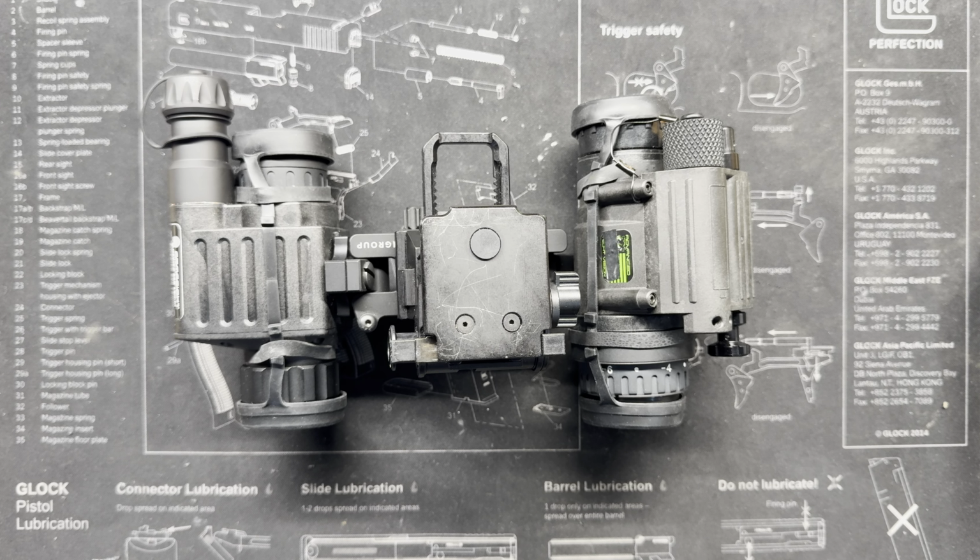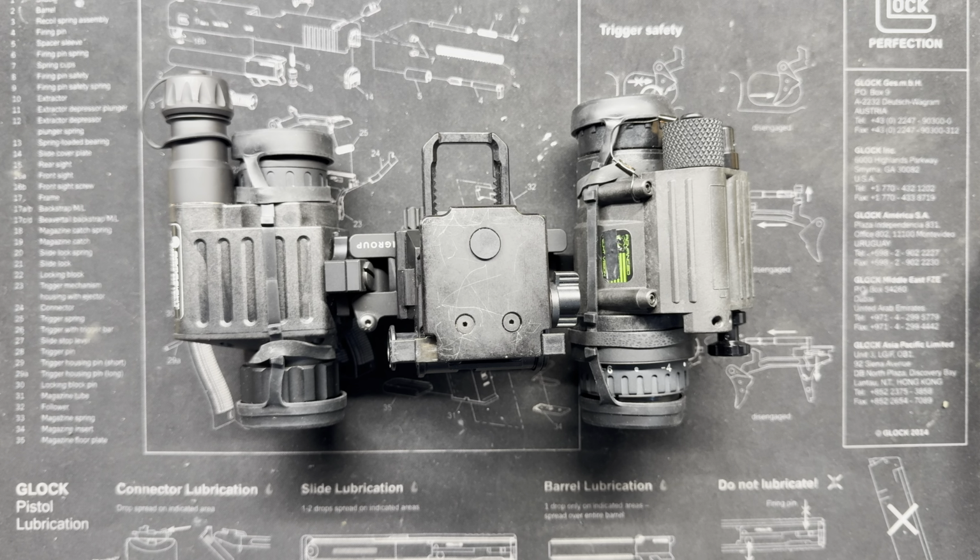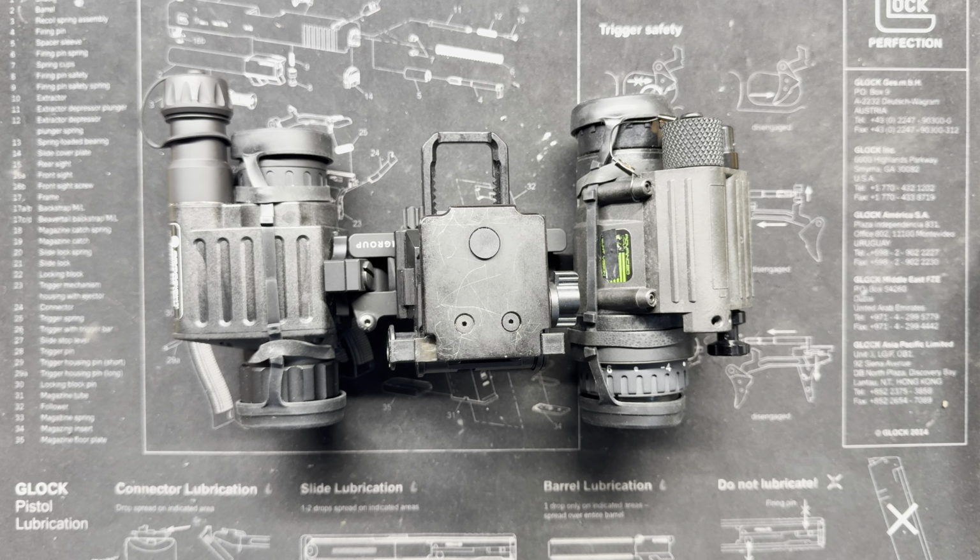If I had to do it all over again, if I was going for this as a perfect setup, right? To make it utterly perfect, I would have some very high gain, very bright L3 tubes. With those paired with this PVS or with this Armor sight would be chef's kiss, right? Perfect. But in here, I do feel a bit wanting, but I don't feel like I'm lacking. So that's my kind of overview with it.